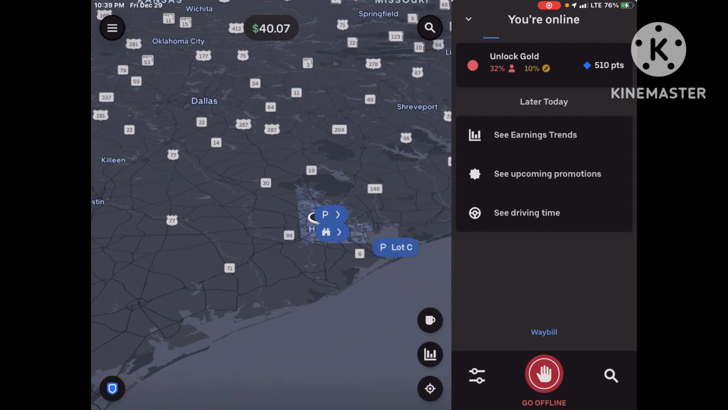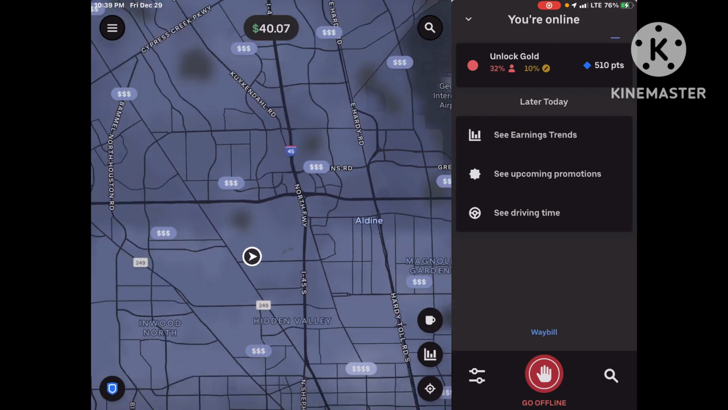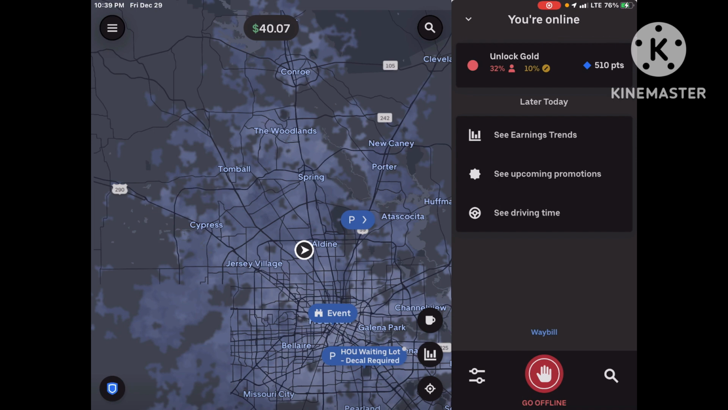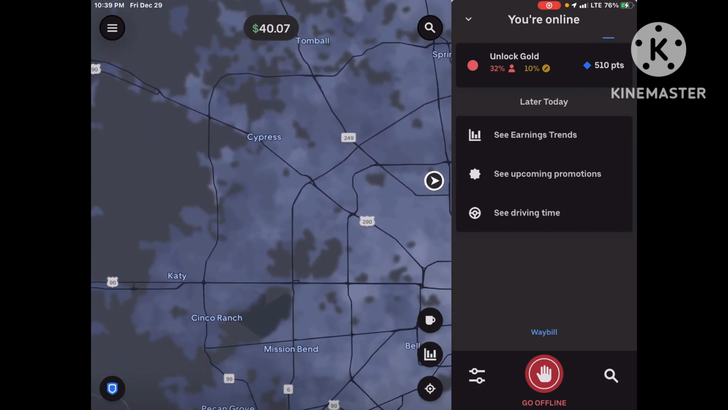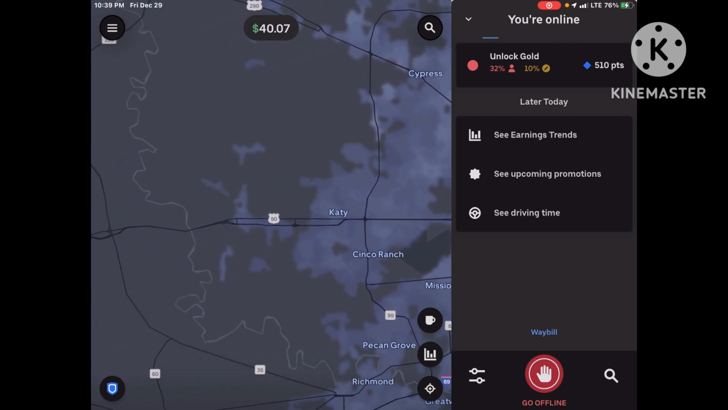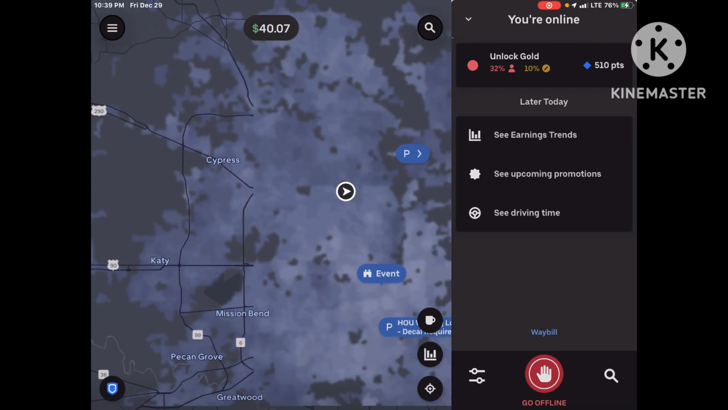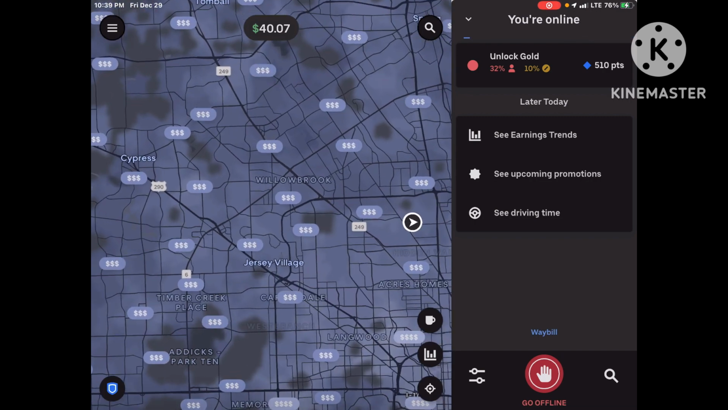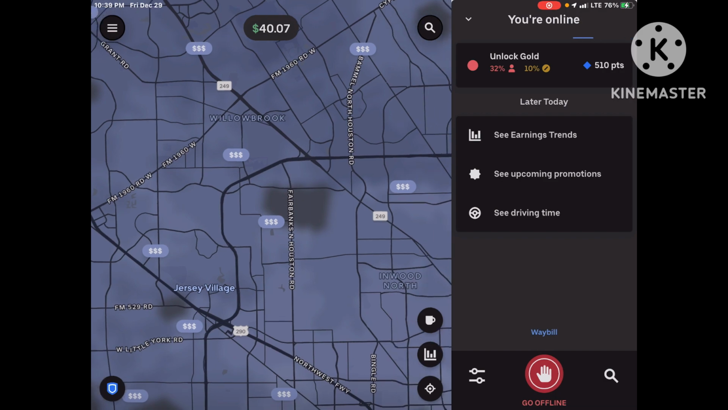But really, guys, let me fix this. What I normally do knocks off like 13 miles. When I go pick up people in Katy, Cinco Ranch, Fulshire, I come into Houston and then I get on the Beltway. The Beltway's right here. This is Beltway 8. And go all the way around.